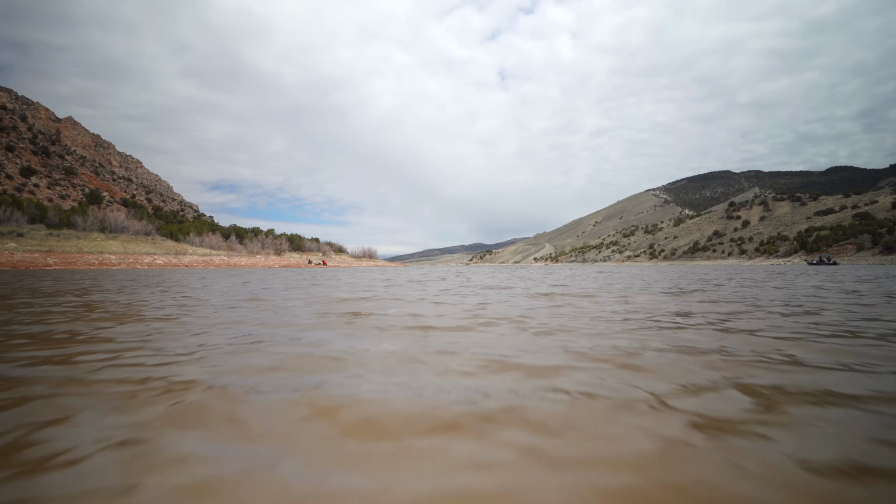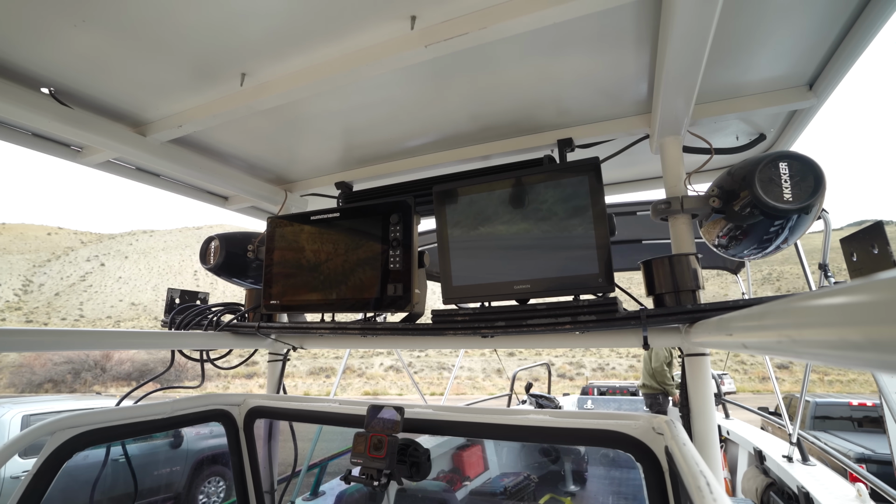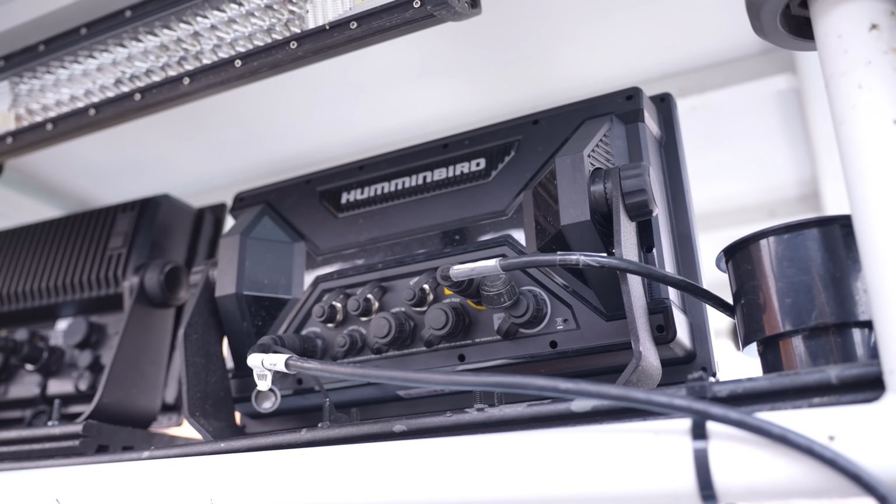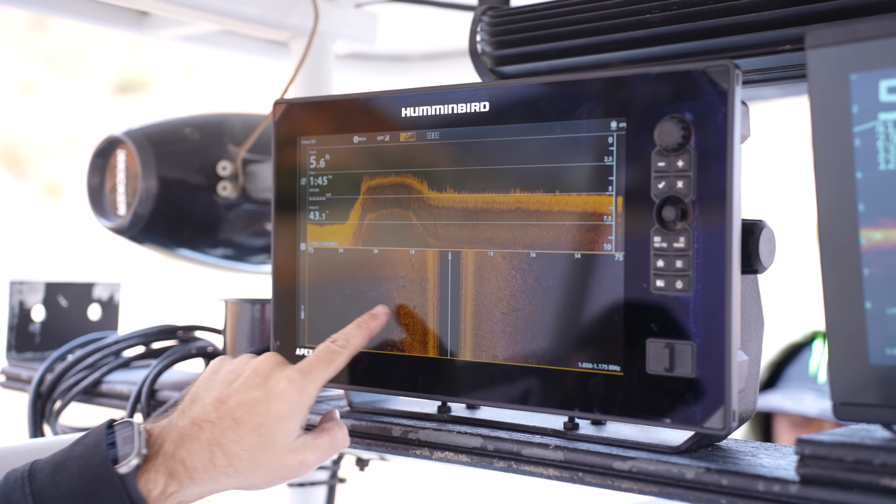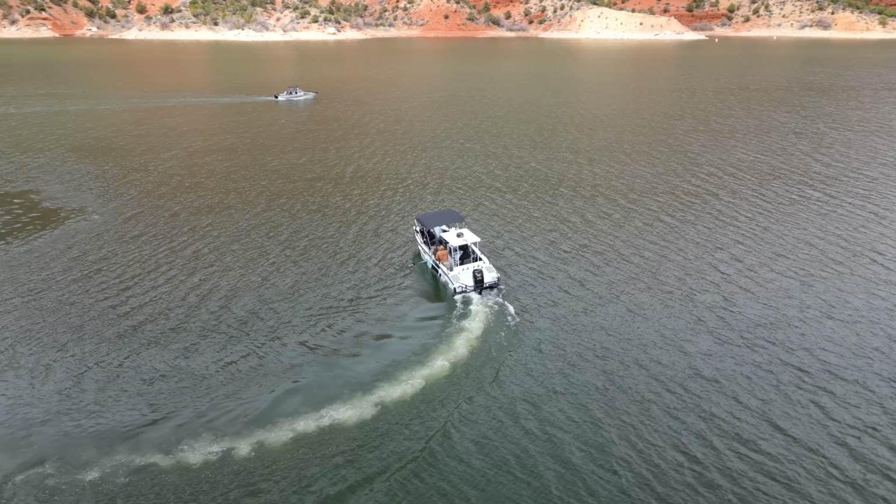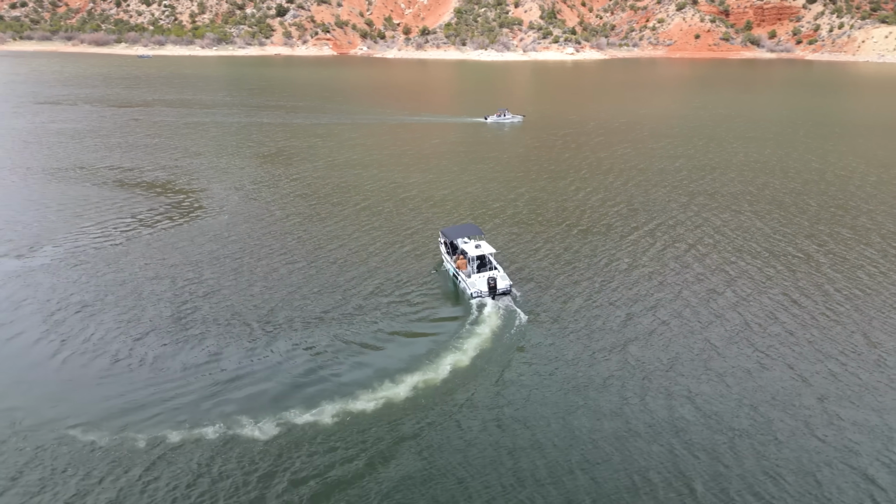So we've got Doug's sonar equipment set up on here, which is nice. Doug has really nice stuff that is proven to work really well. So it's not gonna be like last time where we're trying to run to the hardware store and piece things together. Got the whole setup here. So now we're gonna get this boat warmed up and start trolling, start doing some sonar.